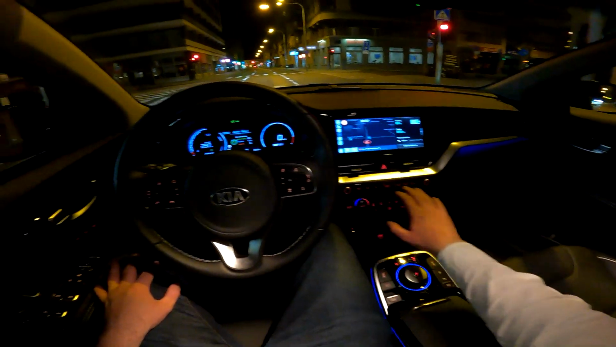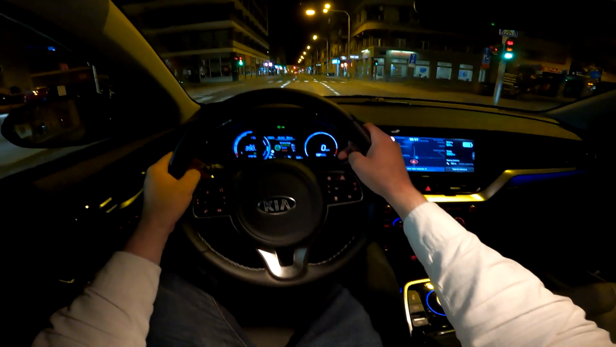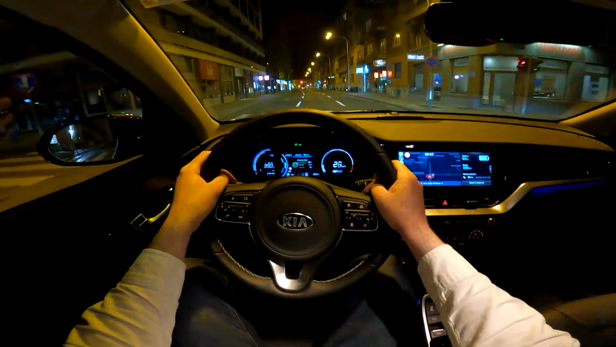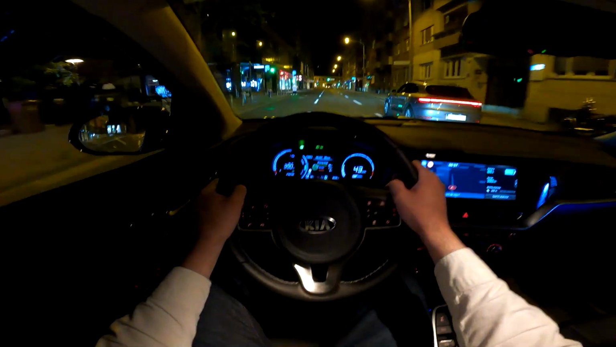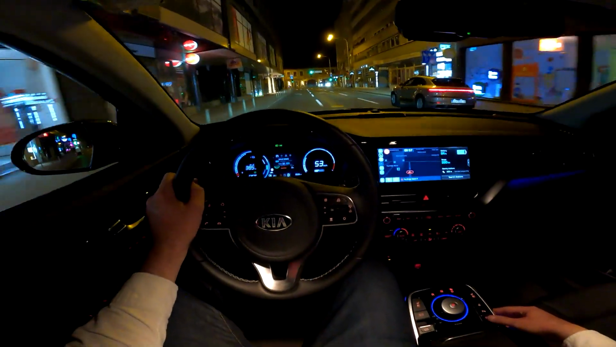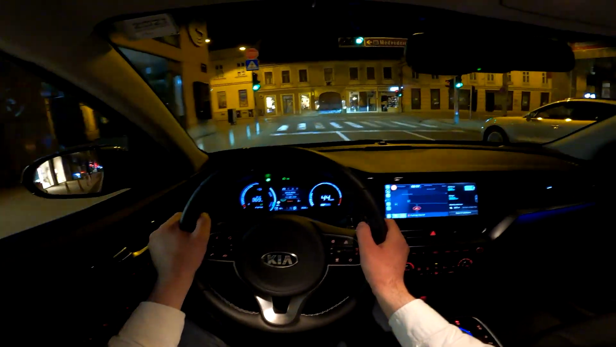The AC is off, we have a speed limiter at 90 kilometers per hour, and this is made in order to maximize the range. For example, if you are driving and you are low on battery, you would then turn on this Eco Plus mode. But we don't need that, we will go back to the normal mode and enjoy our night drive.